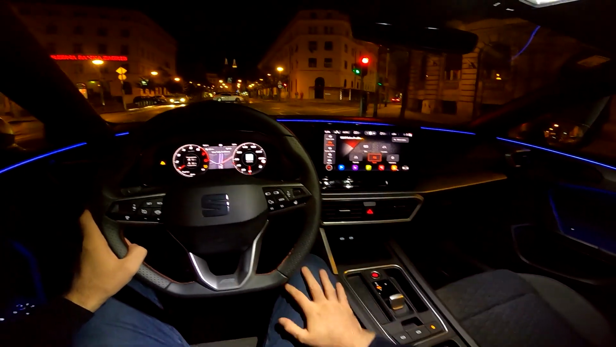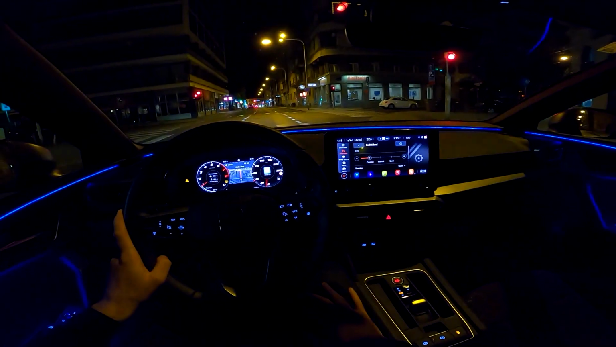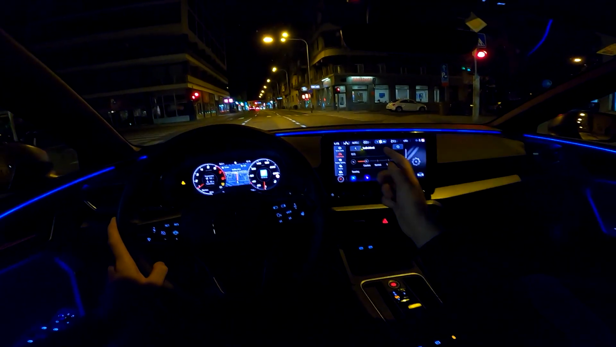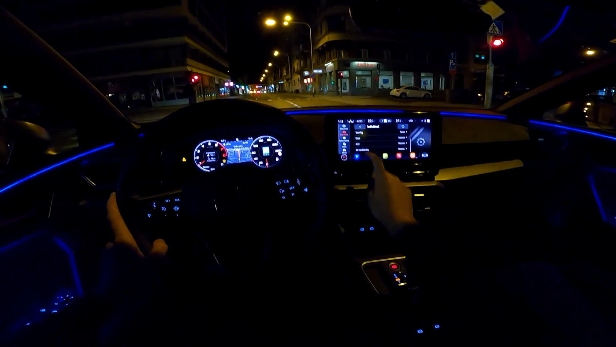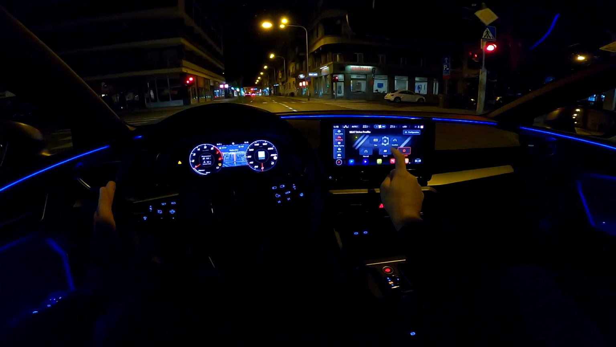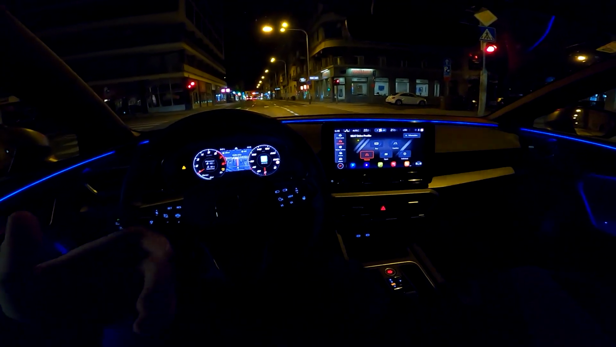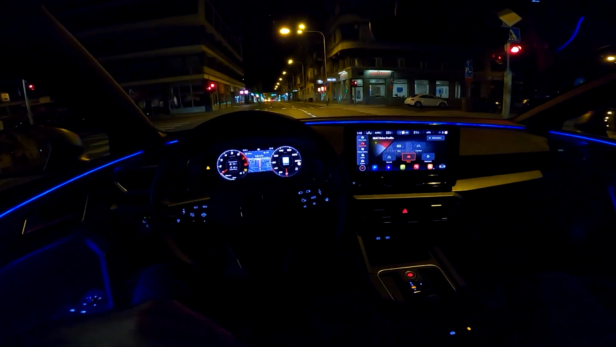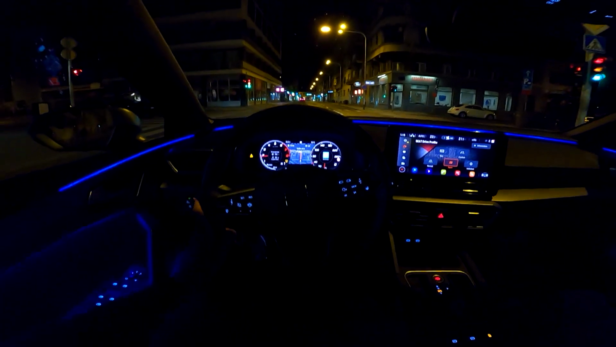Anyway, I was talking about these driving modes, and individual mode is where you can configure everything, so how much stiffness you want for the dampers, and then you also get the steering, drive, ACC, air conditioning. Everything can be adjusted in this configuration for the individual mode. Let's put it back to normal, or we can put it to sport actually. You have the nice graphics here when you switch the modes.